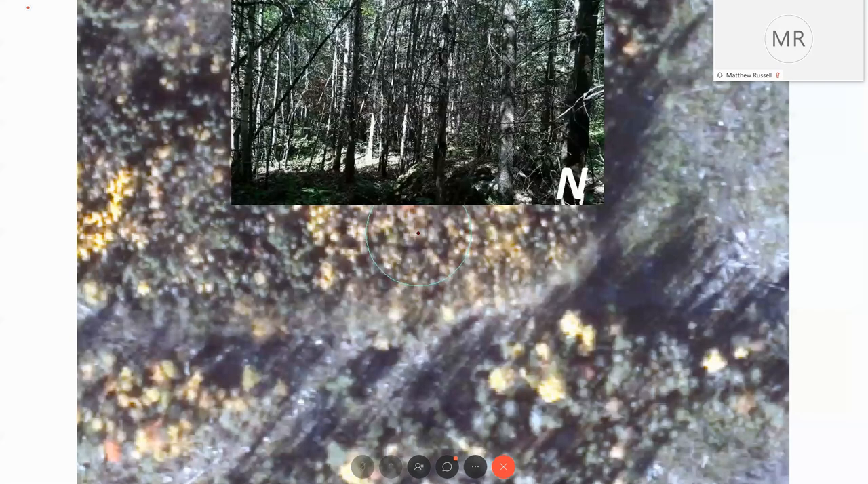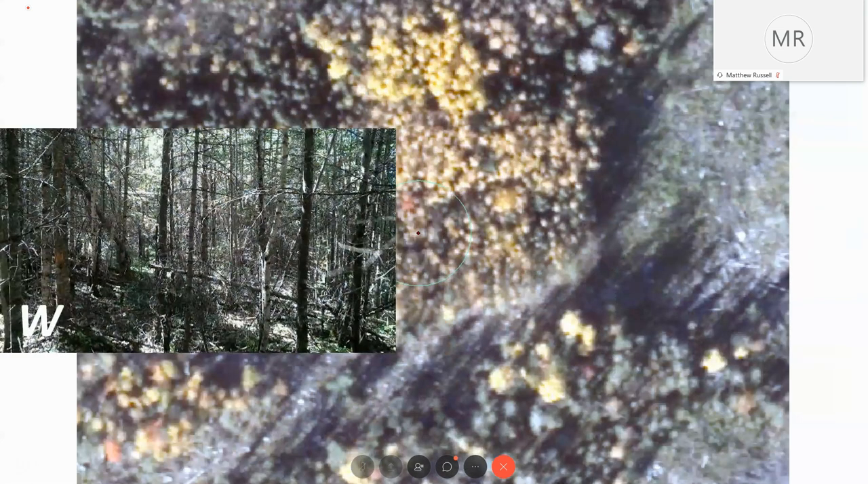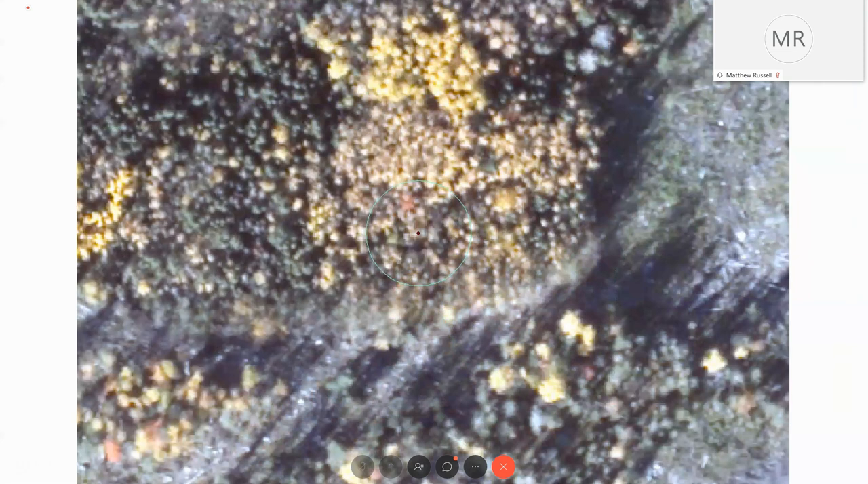However, this is from plot center looking up, and then in the cardinal directions. We did this for every plot, all 432 plots that we collected. We took this information, and we are putting it together to tie back to the LiDAR data.